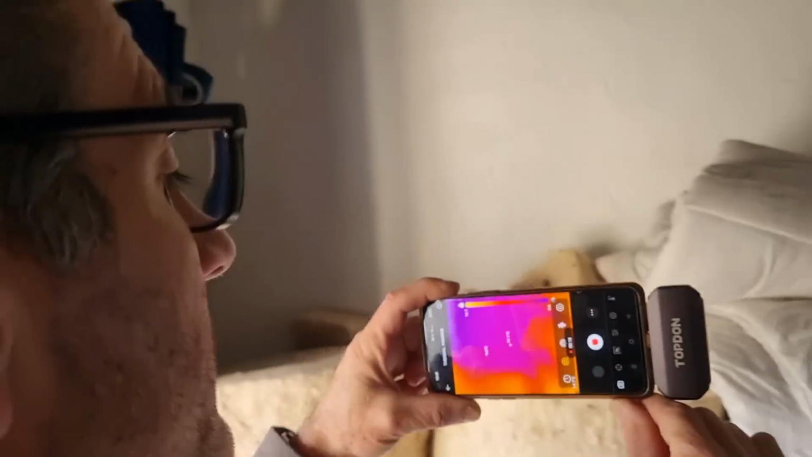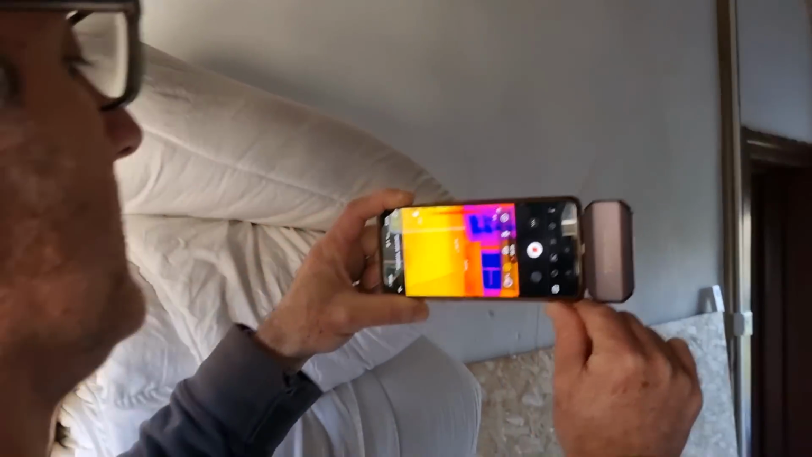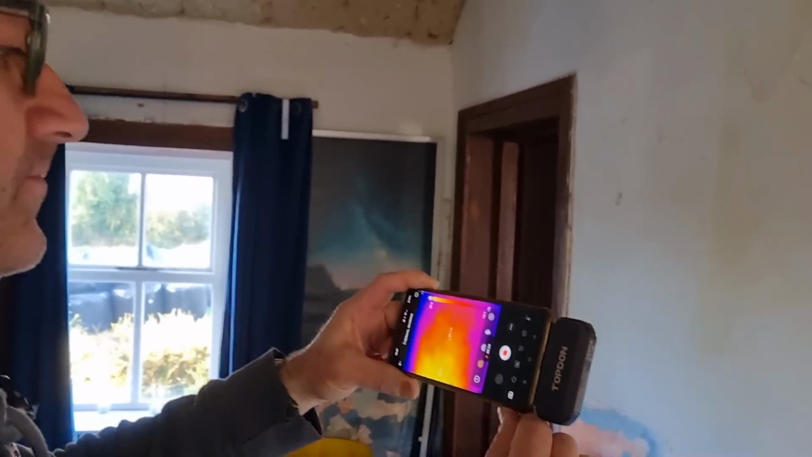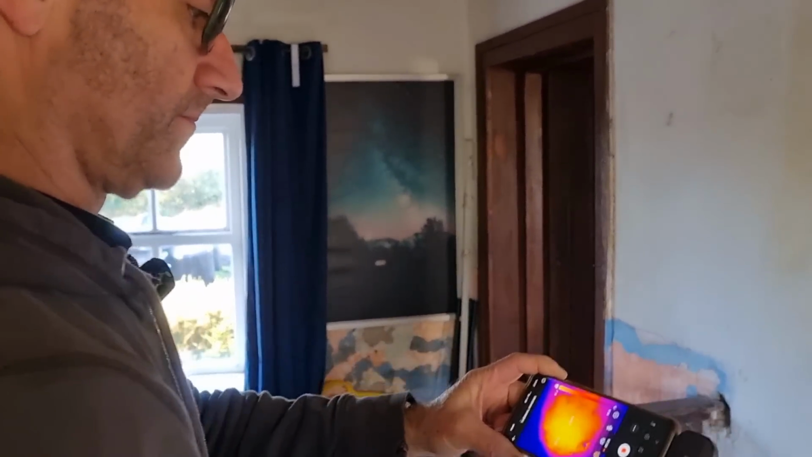You might wonder what we are doing at the moment. We've been sent this thermal imaging camera, sorry, I'm trying to not fall down the stairs at the same time, from Topdon, a TC001, and it couldn't have actually come at a better time.